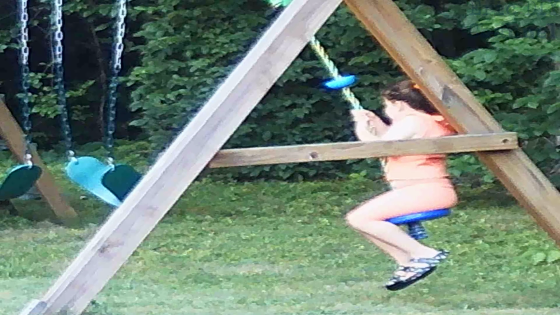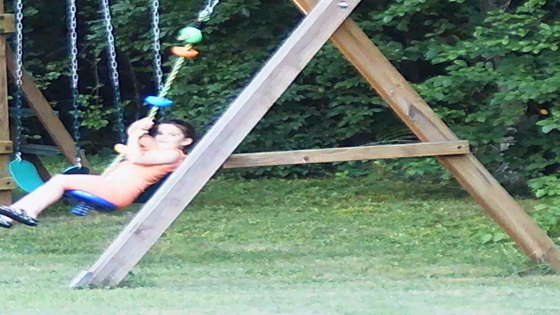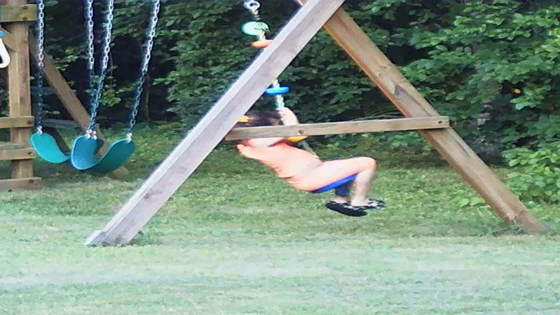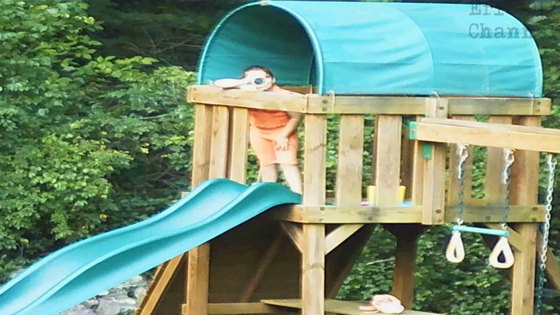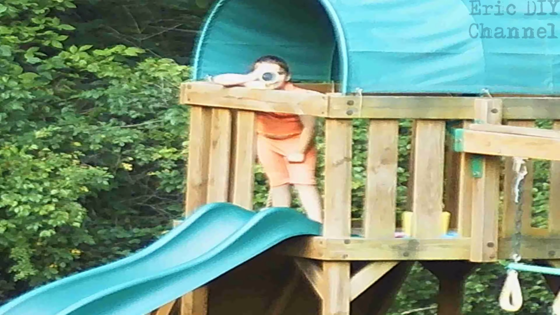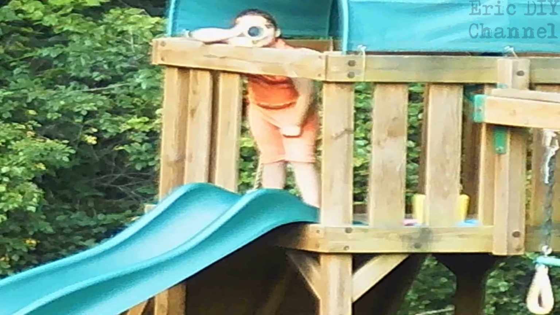Like 3.5 on the magnification level. If we go 5, which is max, you see that's not going to be as crisp, but you can get up there. Now Maddie's staring at me through her telescope on her swing set, and we're looking at her through the binoculars. So if I had to zoom in to keep her in frame, that's about 2.7 magnification.